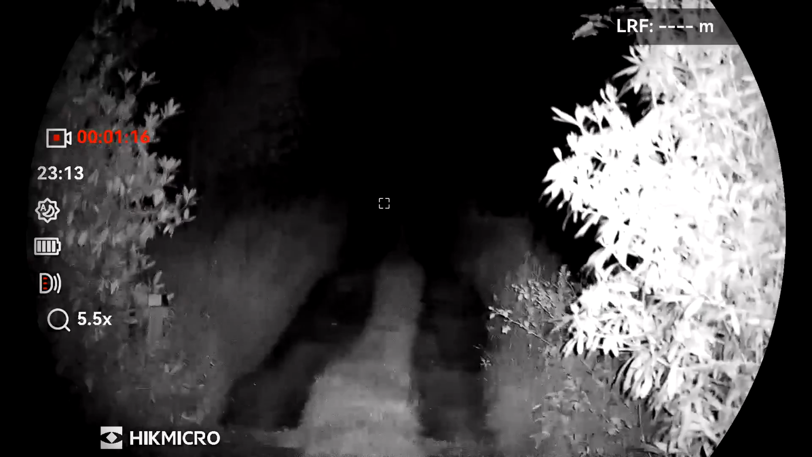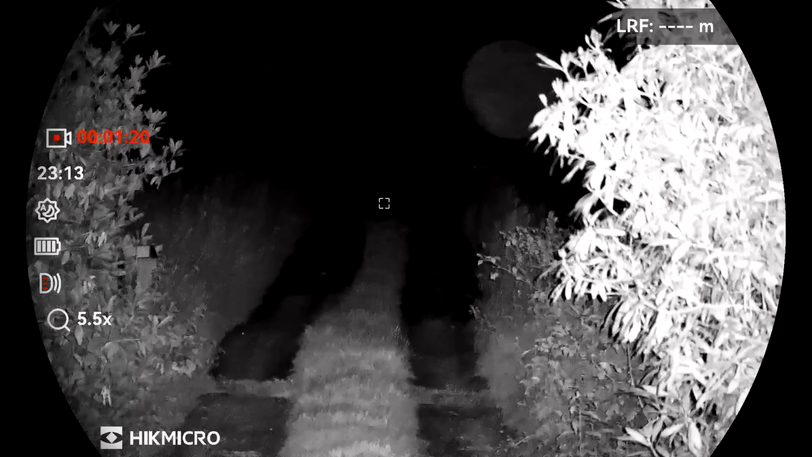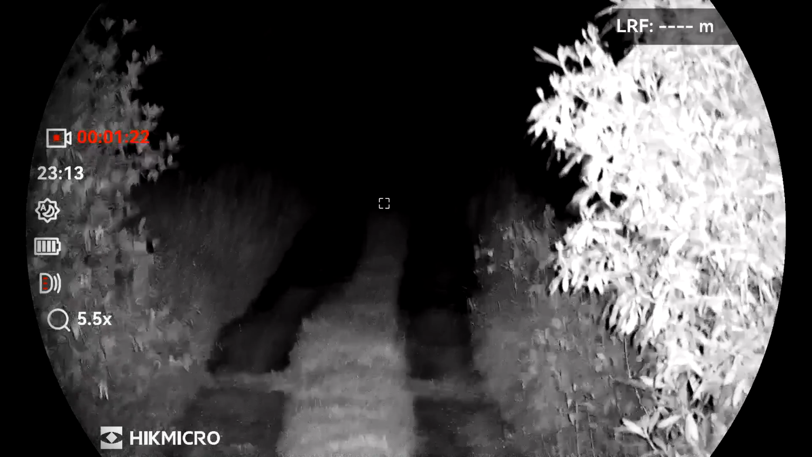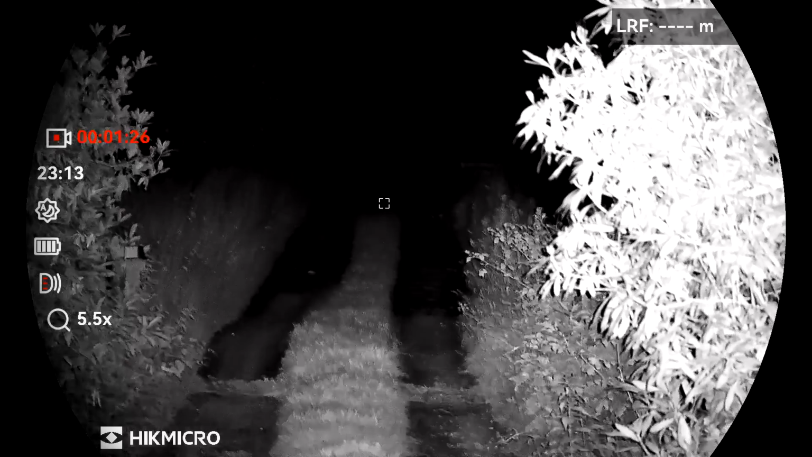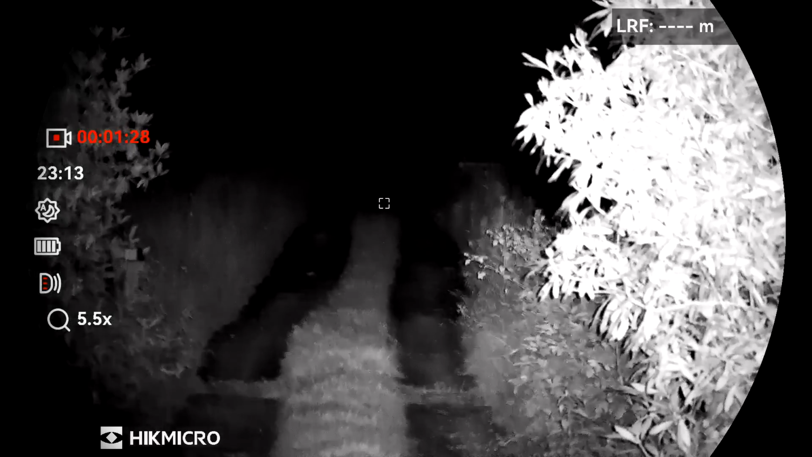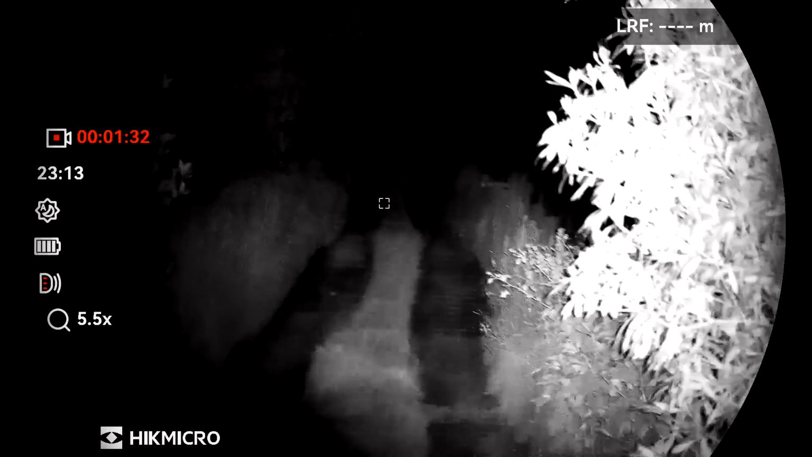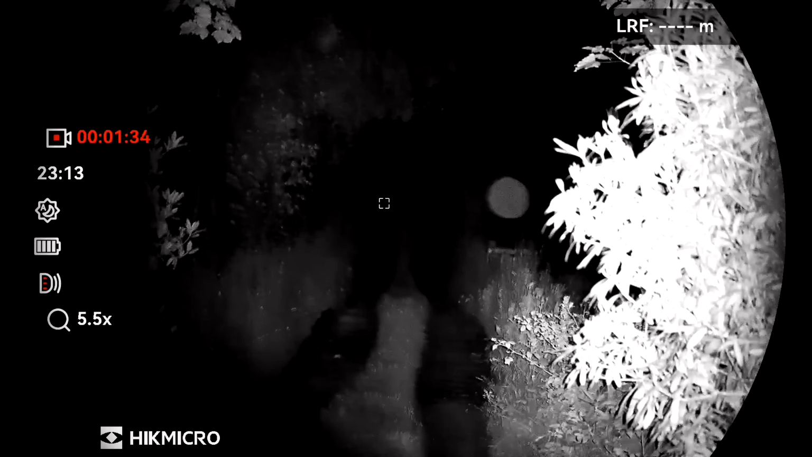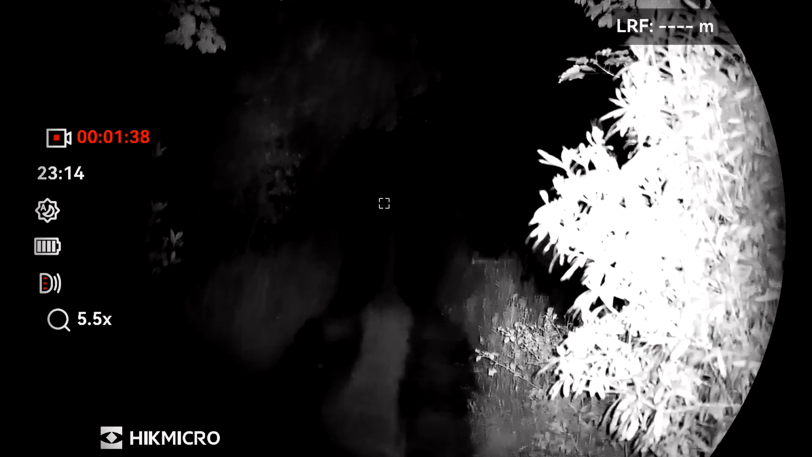And if I open it, you can see the IR is reflecting back at quite a wide angle off the trees left and right. And if I just gently focus it in, then you can see that that's illuminating the track ahead far better.